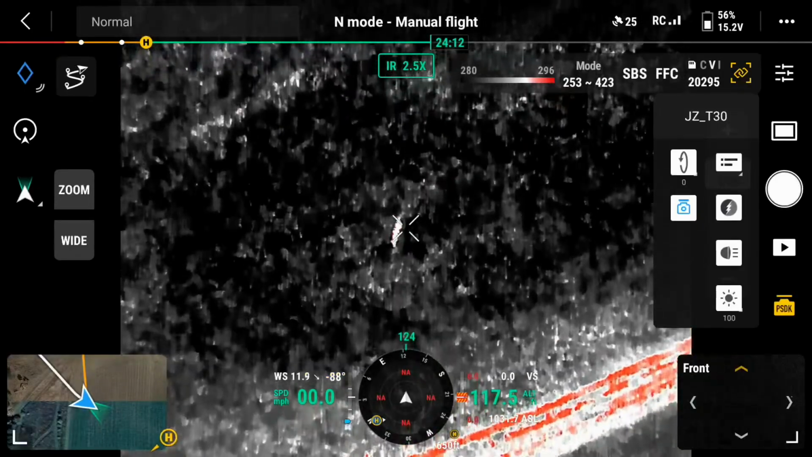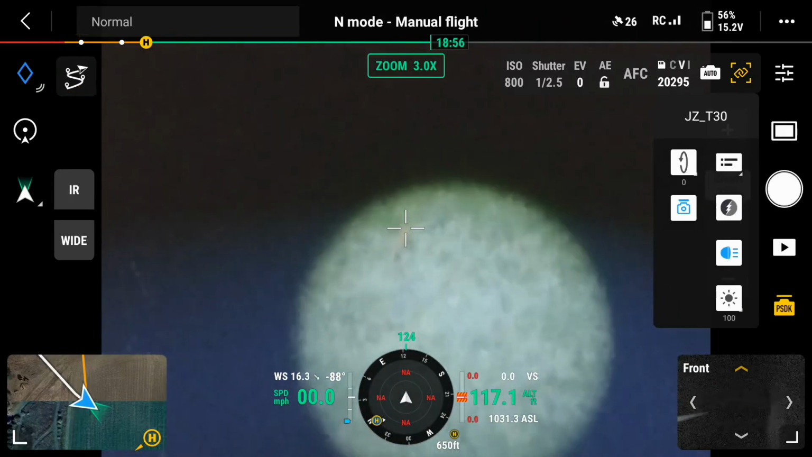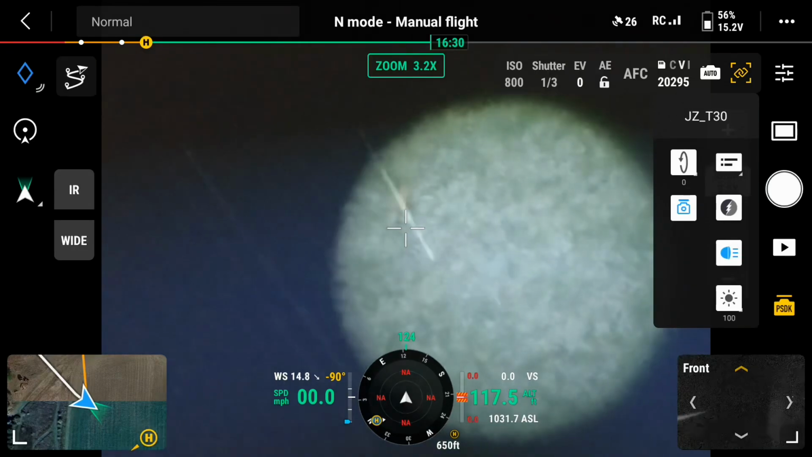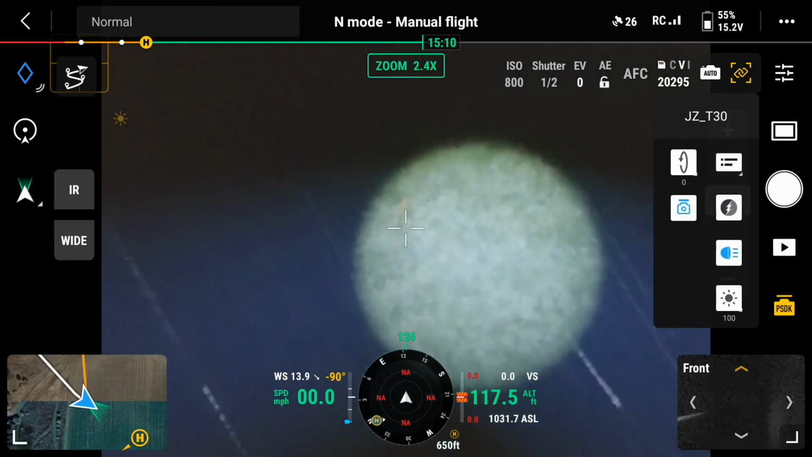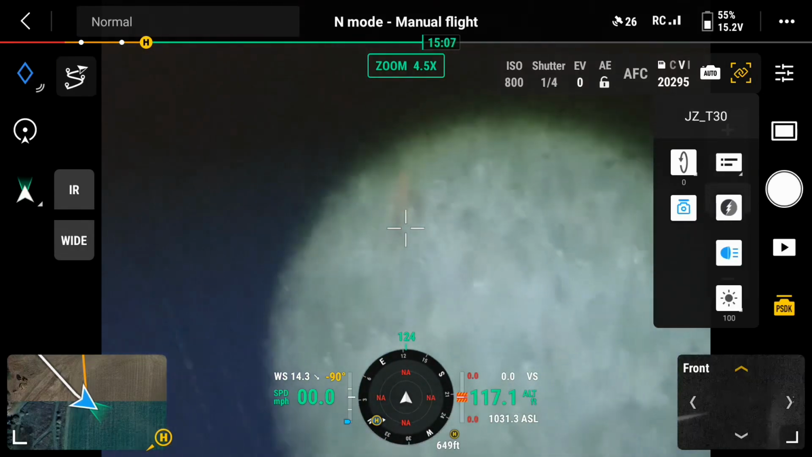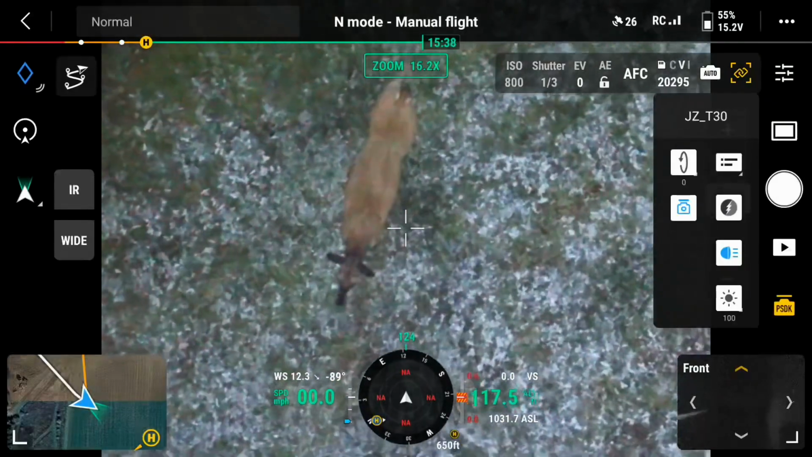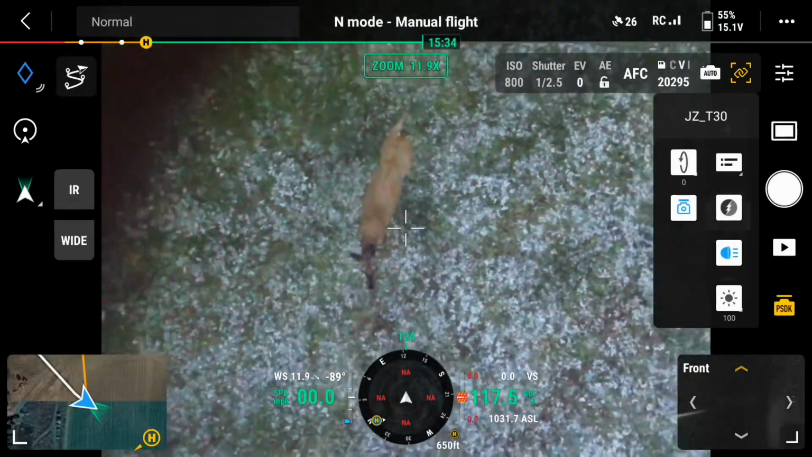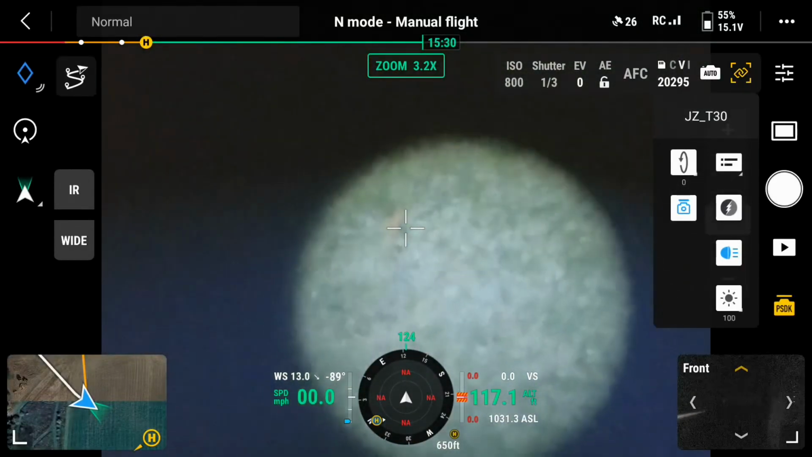The other problem with doing this during the day is the fact that it cannot be sunny. It has to be a cloudy, overcast day. Otherwise, the thermal drone will be useless, basically. So that's the main reason: I feel like unless you're on private land using this, it's not going to be something that's going to be a huge issue in the hunting community.